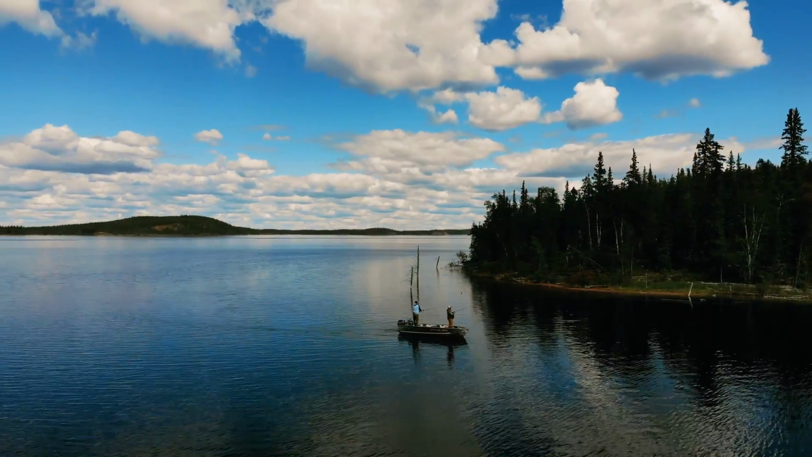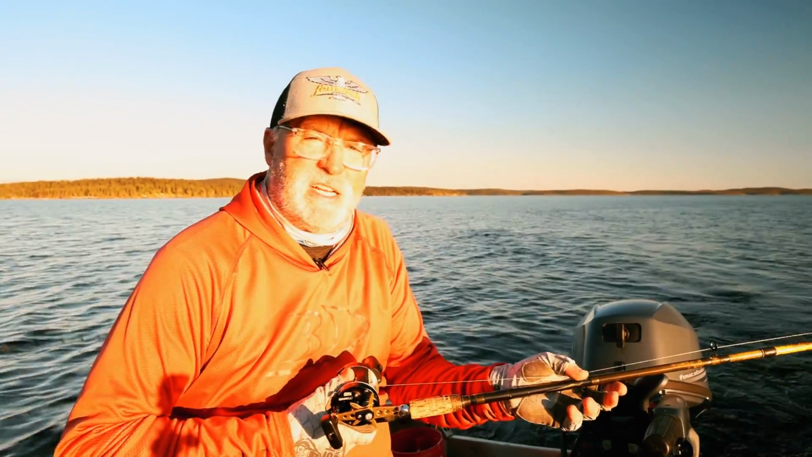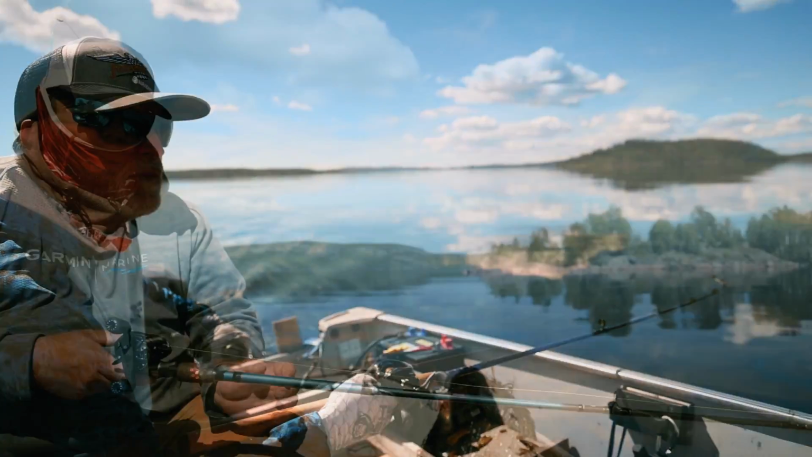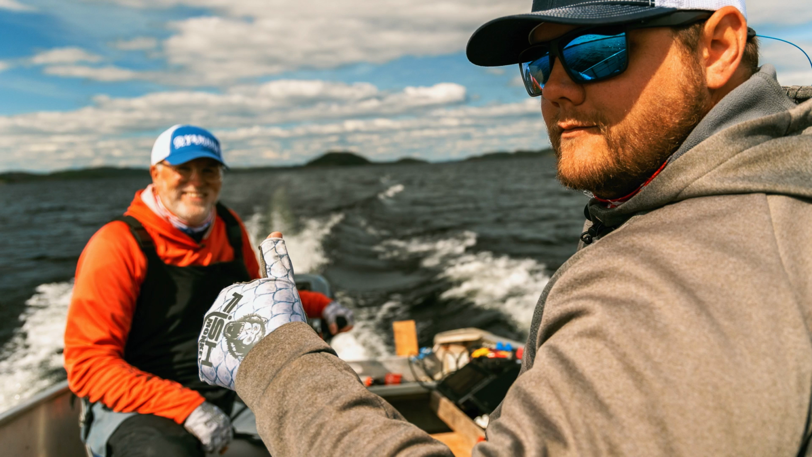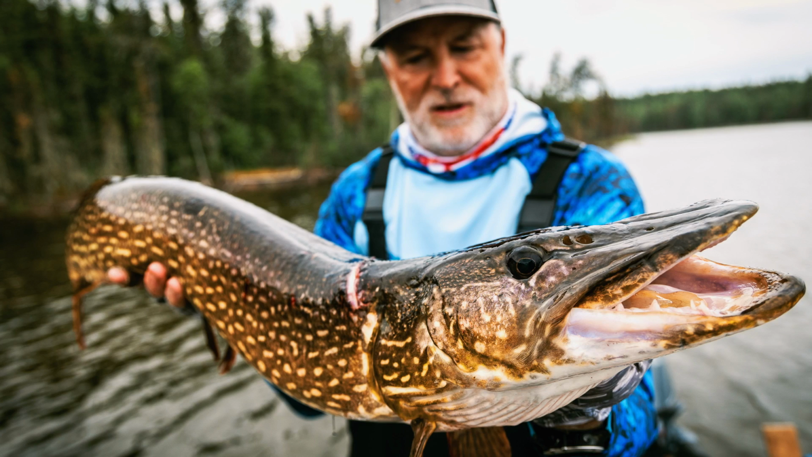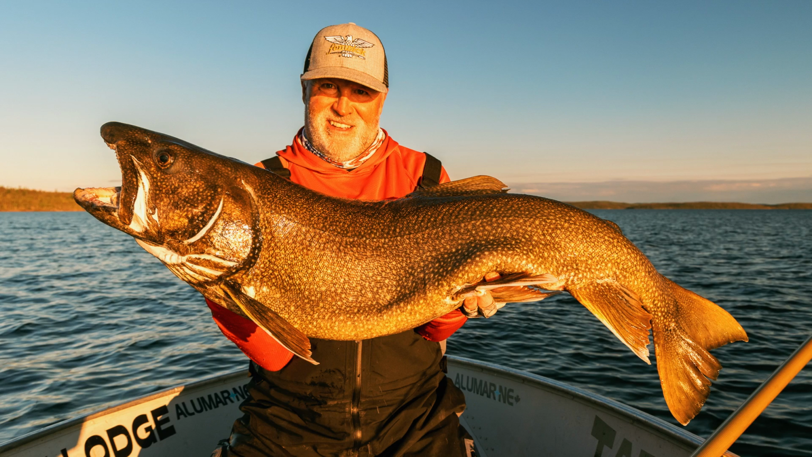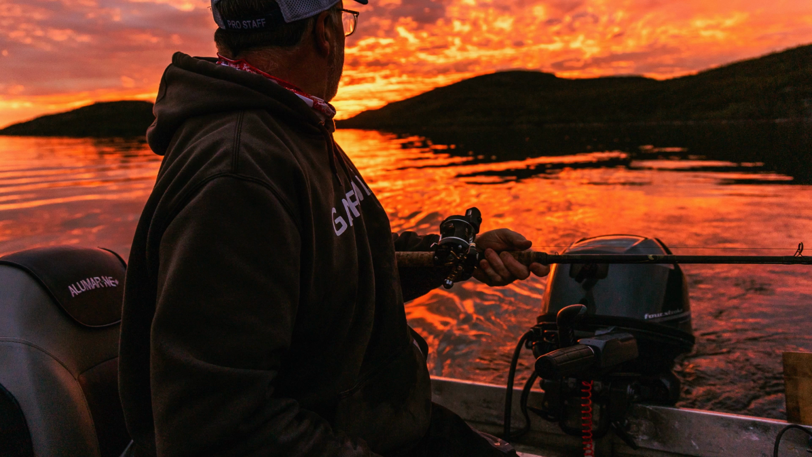Pretty special place, right, Steve? Oh, absolutely. I mean, if you've always dreamed about taking a trip like this, just book the trip. It's a thing you'll never forget. You'll never regret it, and especially when you look at the memories and the fish that you've caught. And as Danny says, it's not just about the big fish. There's plenty of giant fish here. It's more about looking out at this view and not seeing anybody else out there.